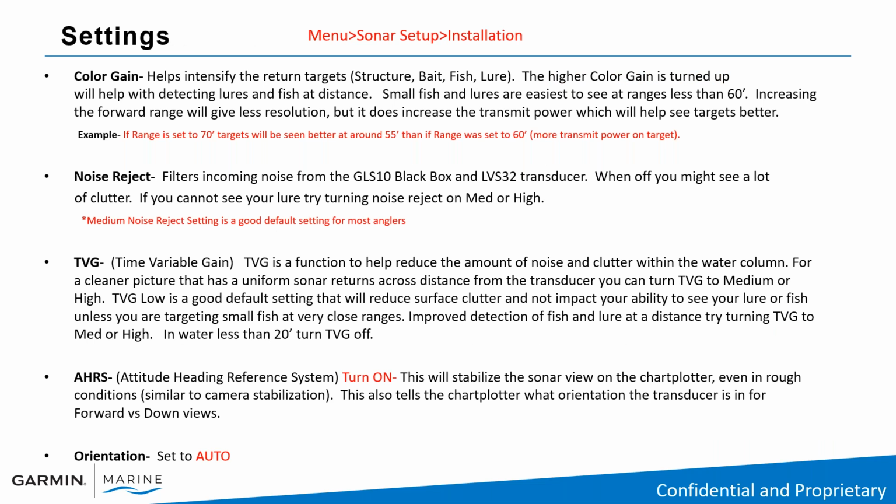So let's look at some of the settings. And we all know to get to your settings, you go to your menu, sonar setup, installation when you're on your LiveScope screen. So color gain. This helps intensify the return targets, such as bait, fish, structure. Turning the color gain up will help with detecting lures and fish at a distance. Small fish and lures are easier to see at a range less than 60 feet.